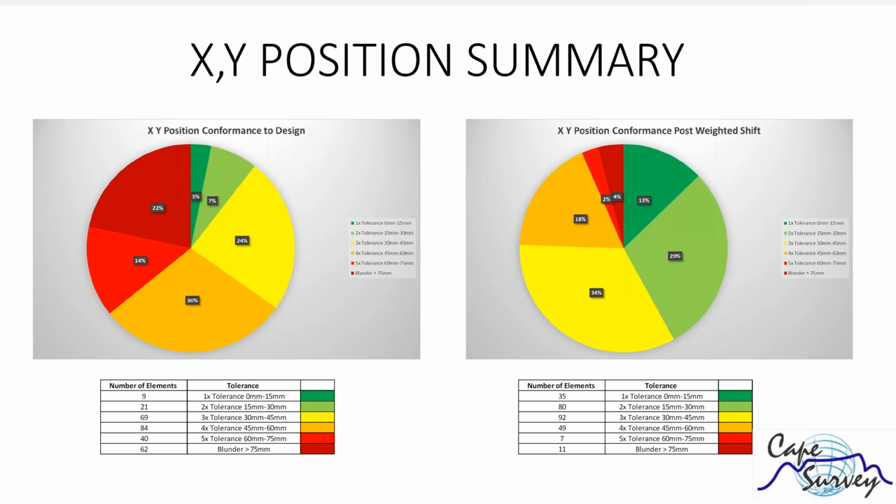Only 3% fell within specification. If you consider double your tolerance to be acceptable, which in most places you wouldn't, you still only sit with 10% of your building falling within that specification.